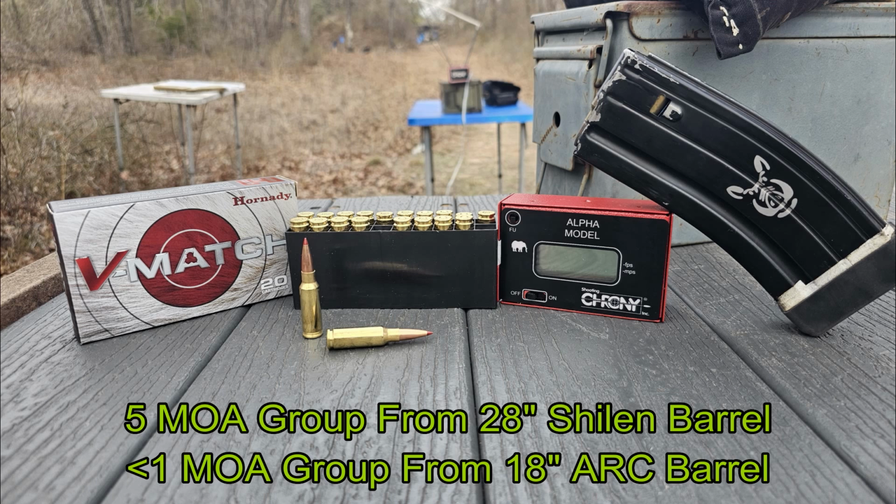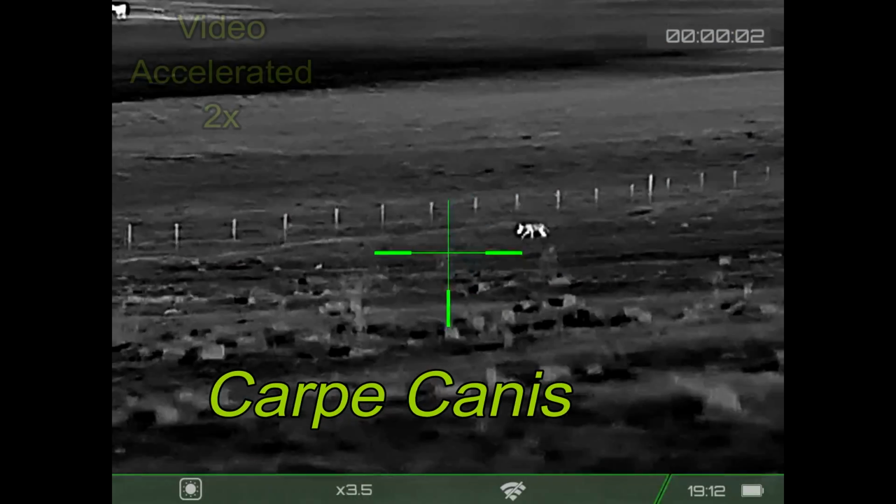I'm not going to be hunting with that other rifle this evening. I'm going to be sticking with the Shilen barrel and using some different ammunition. Stay tuned for more updates on the V-Match ammunition. In the meantime, Carpe Canis.